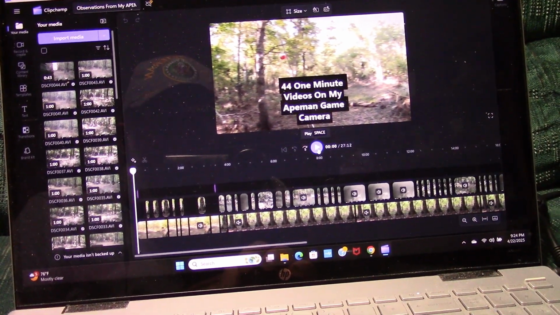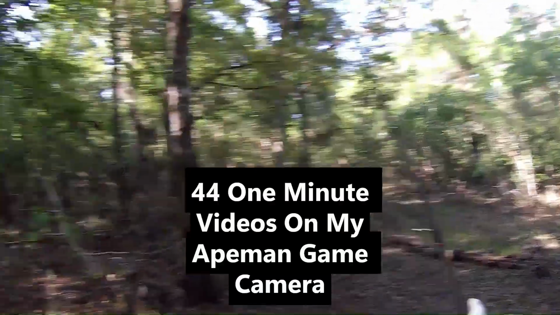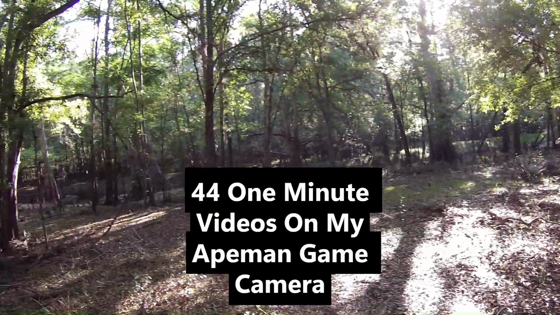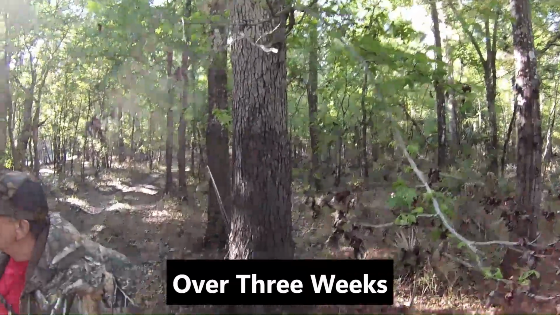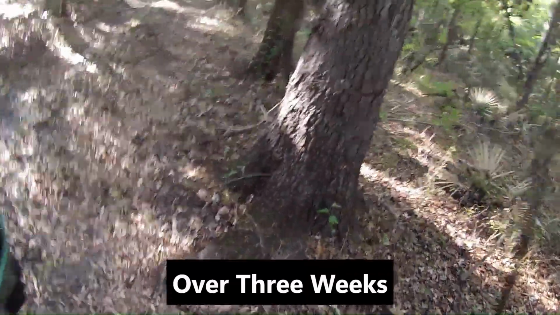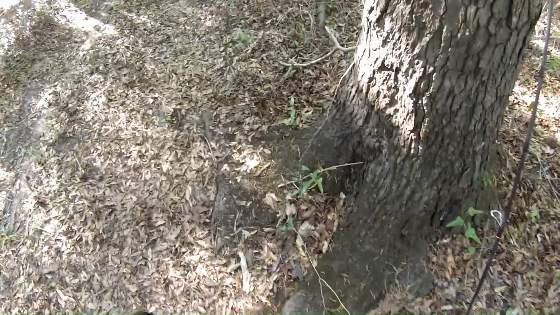Okay, so here we go. I think I'm gonna set a camera right up in there. This is a good open area right here to catch something. This was actually my third game camera that I set out that morning, just taking videos when triggered by movement. Is that too far for the motion detector to go up? No, it's not.